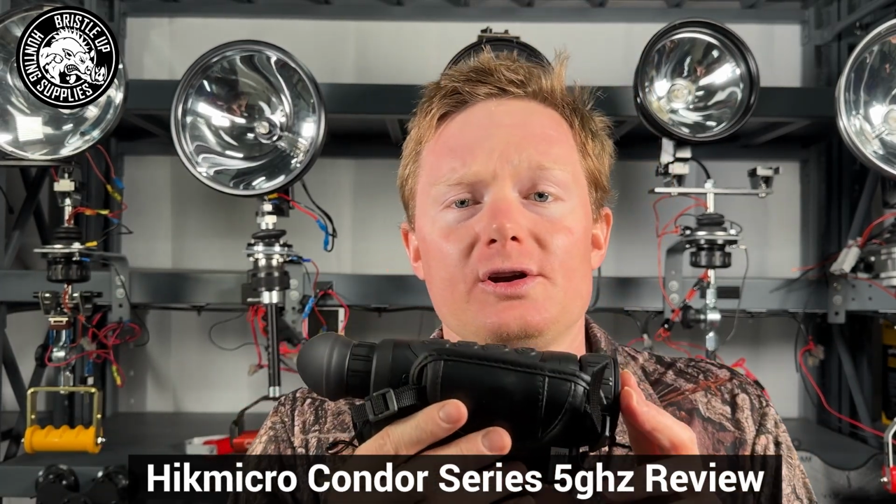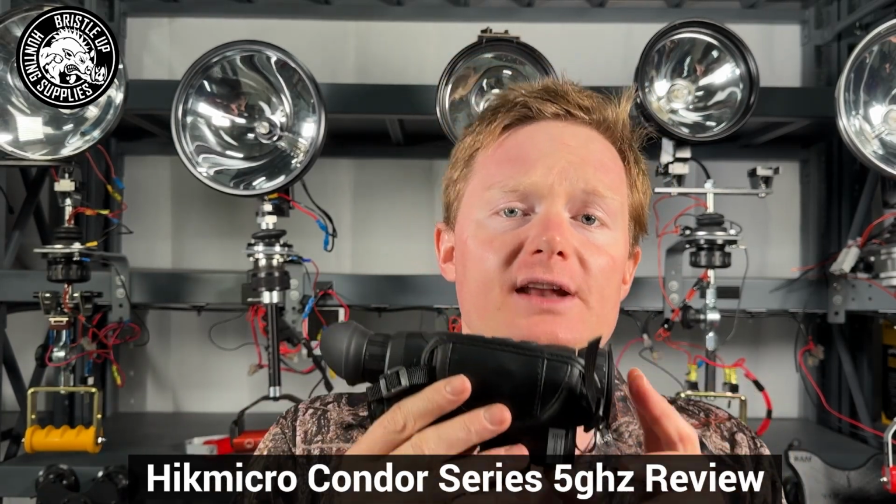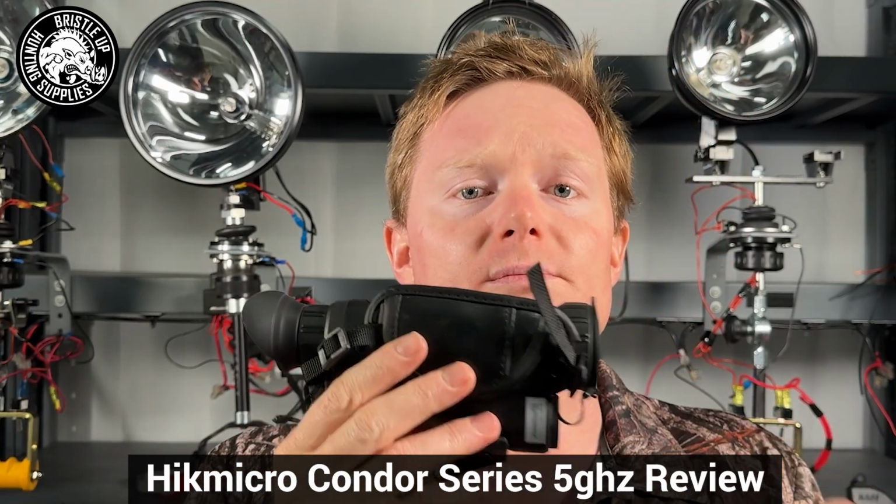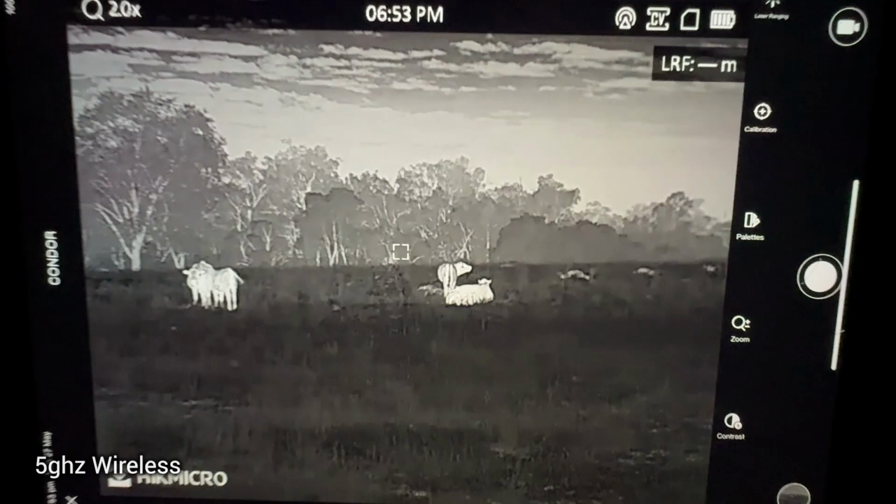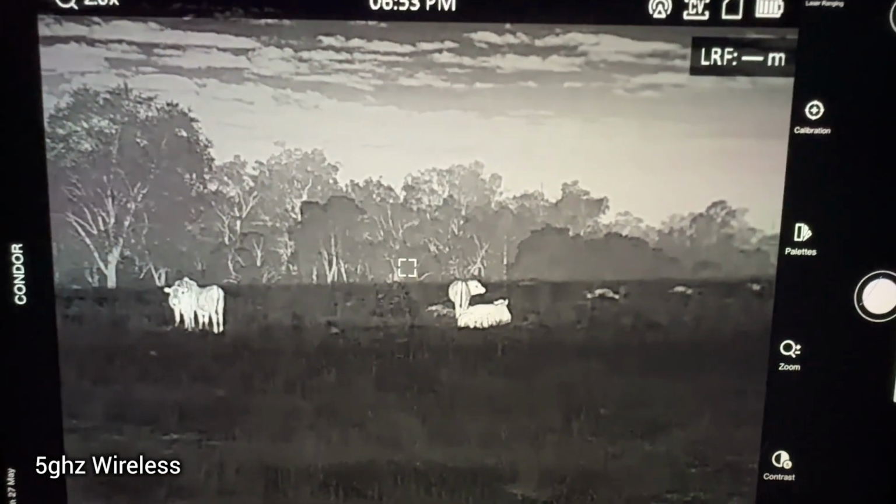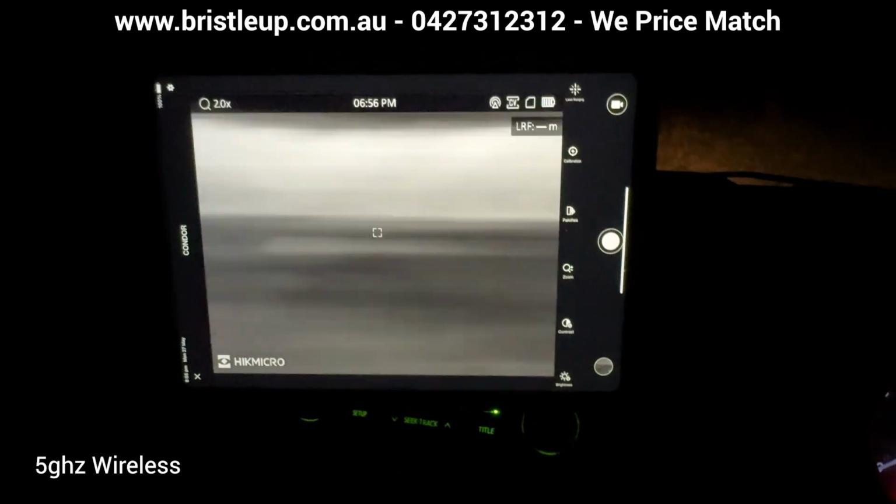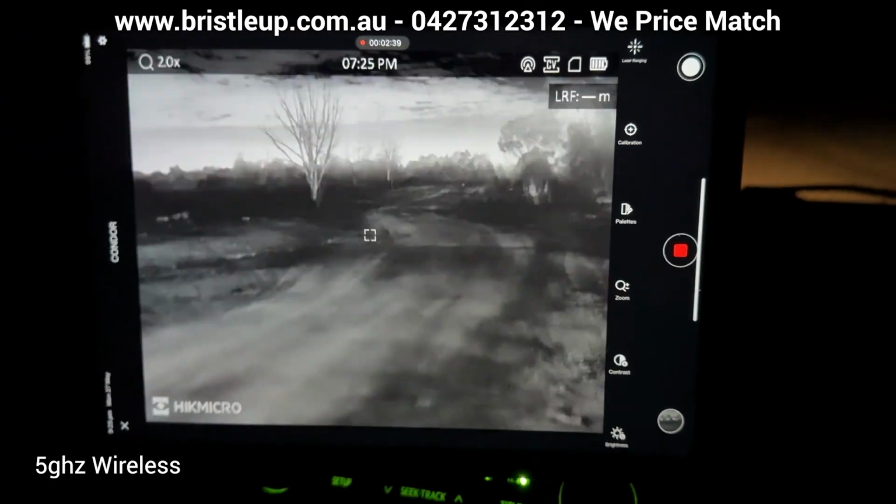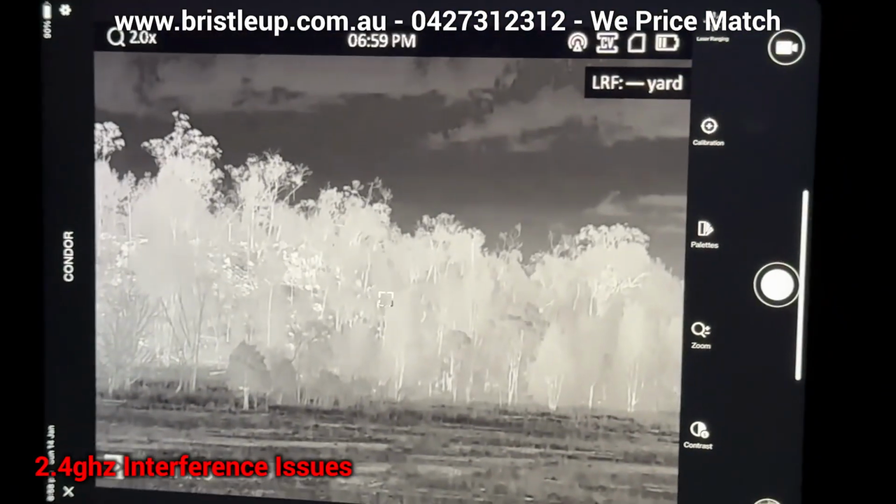New Condor units will now support 5 GHz video transmission, which is fantastic news, especially for those looking for a thermal to remote mount and to also use by hand. This potentially puts the Condor in the running for the top spot, competing with the very few other 5 GHz models on the market at the moment, solving the interference issues we see with stereo systems and other devices inside vehicles where 2.4 GHz thermals can struggle.